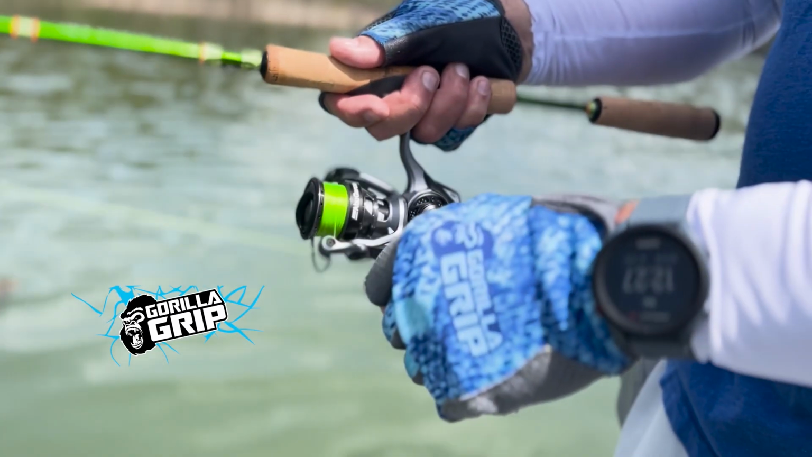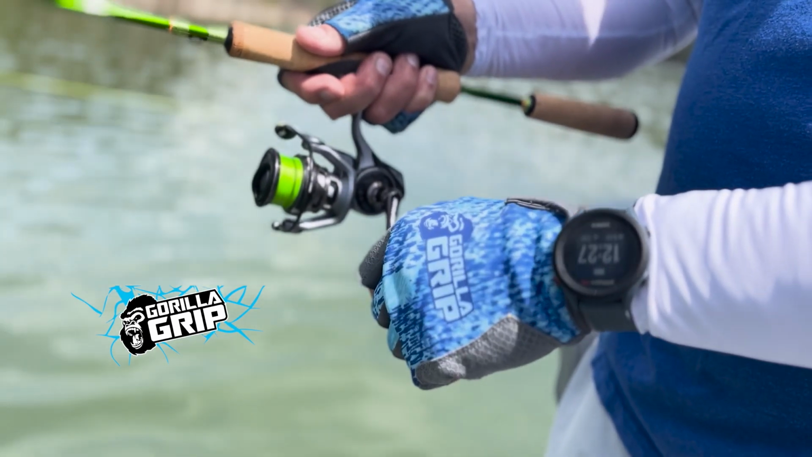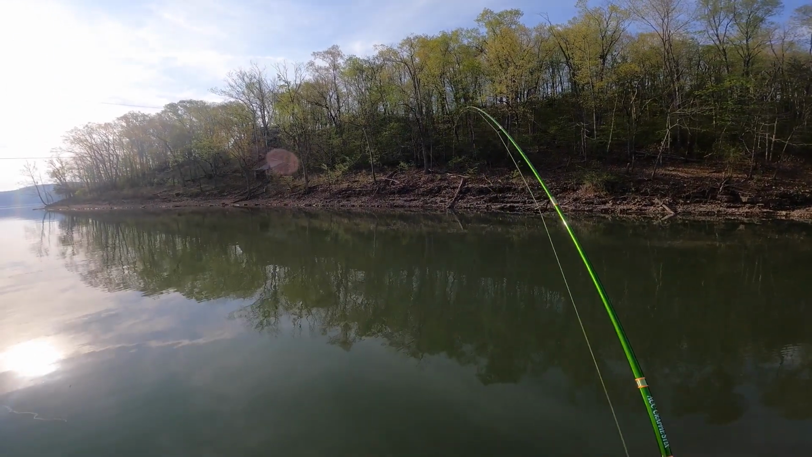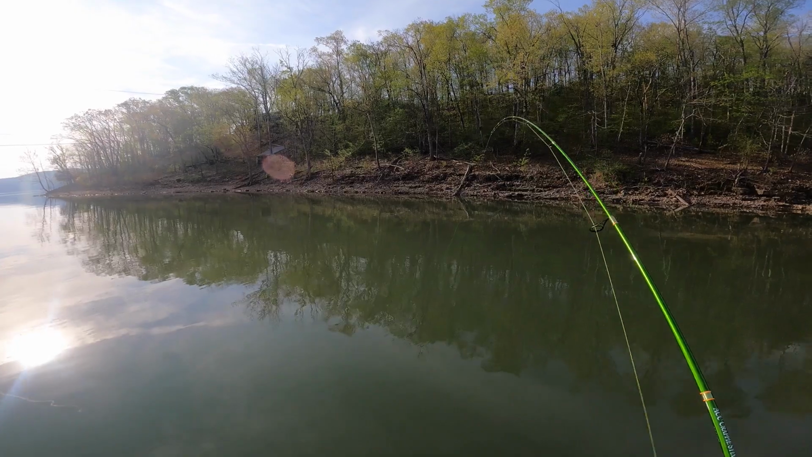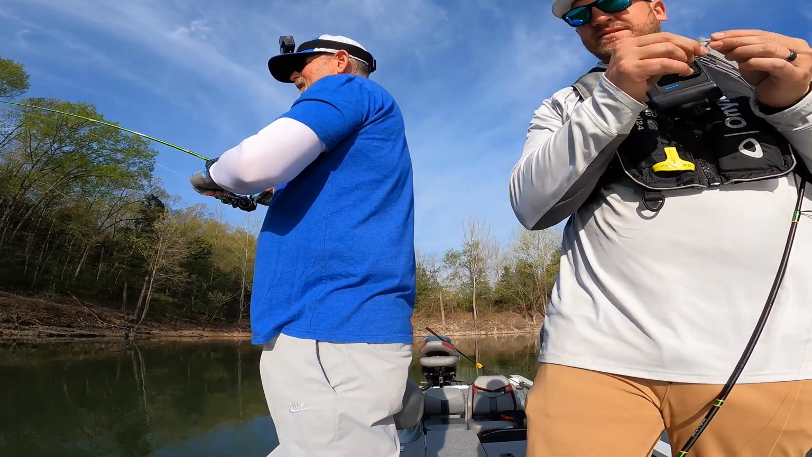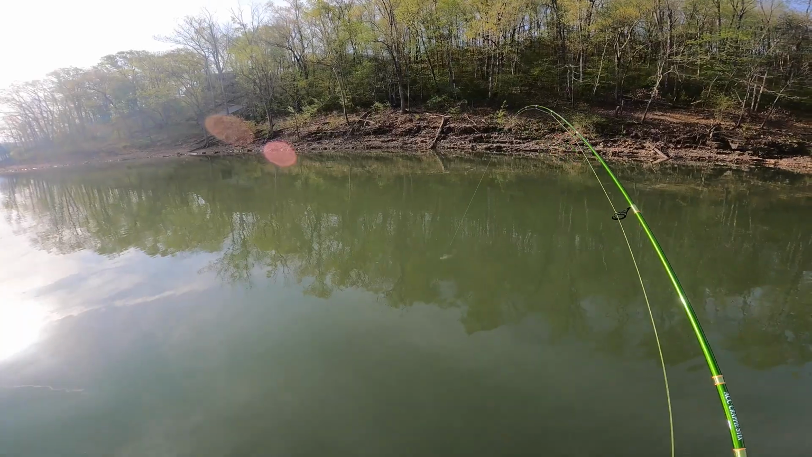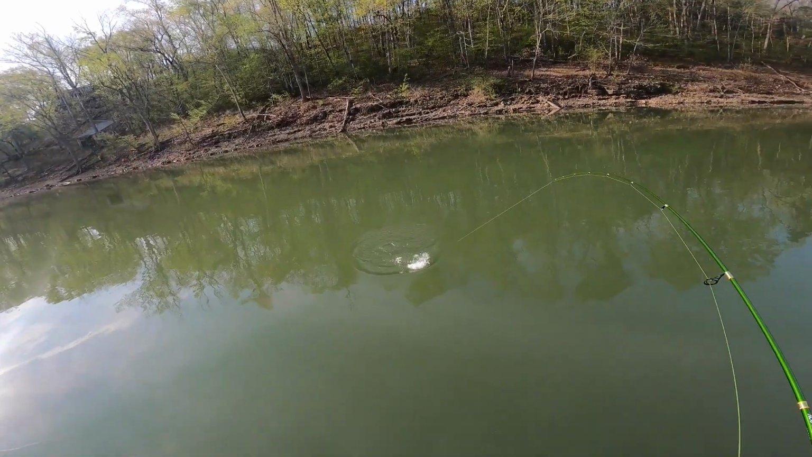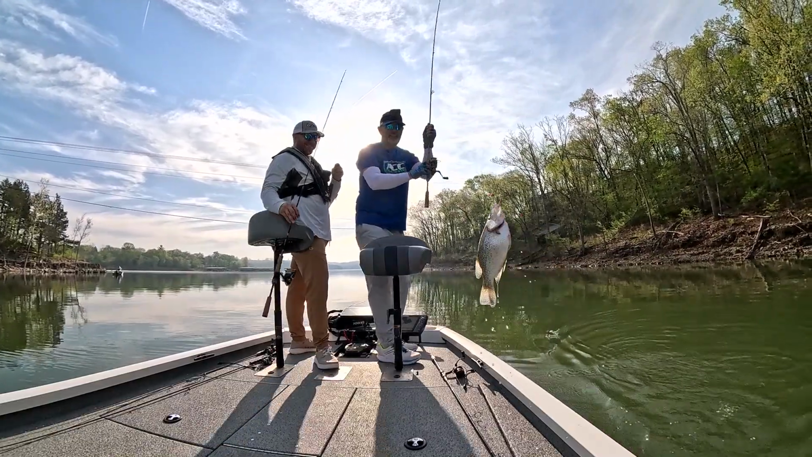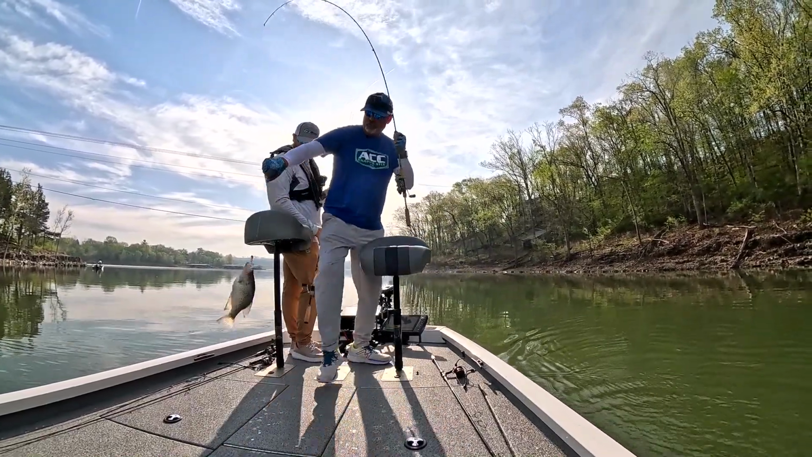Got it. God. Now he was off the bank just a little bit. That's a better one. That may be the female. Look at him. My goodness. Look at the size of that crappie. Look at the size of that crappie. Wow.